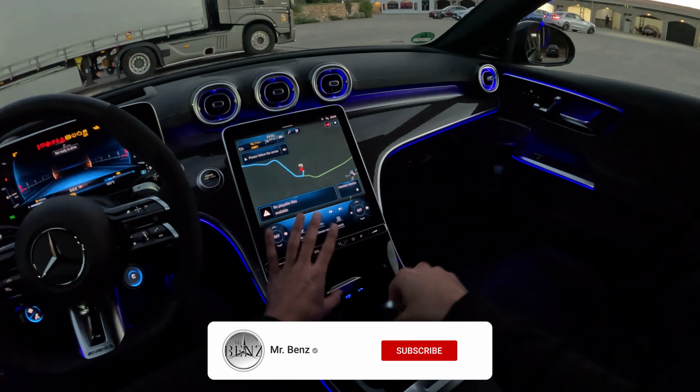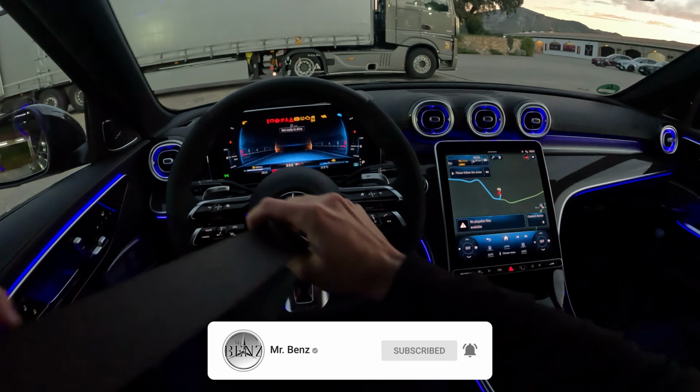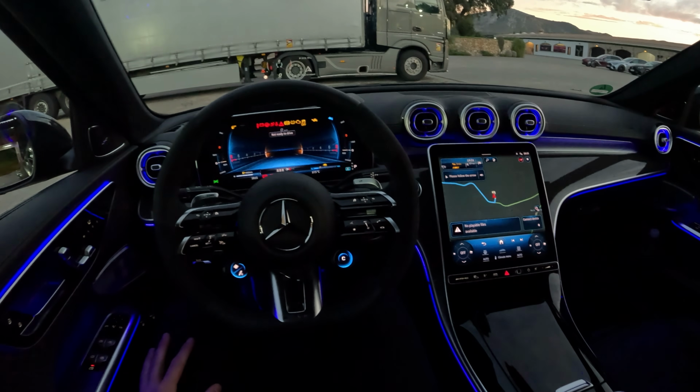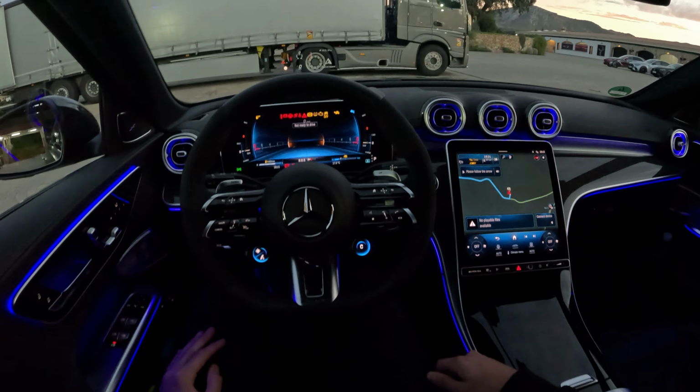You have the key right over here. We'll be putting it inside here. The interior is actually very familiar to what we have already seen with the C63. Let me put the seatbelts on. We'll be driving it right now in beautiful Spain. Yeah, we will be heading down towards our location, the hotel.